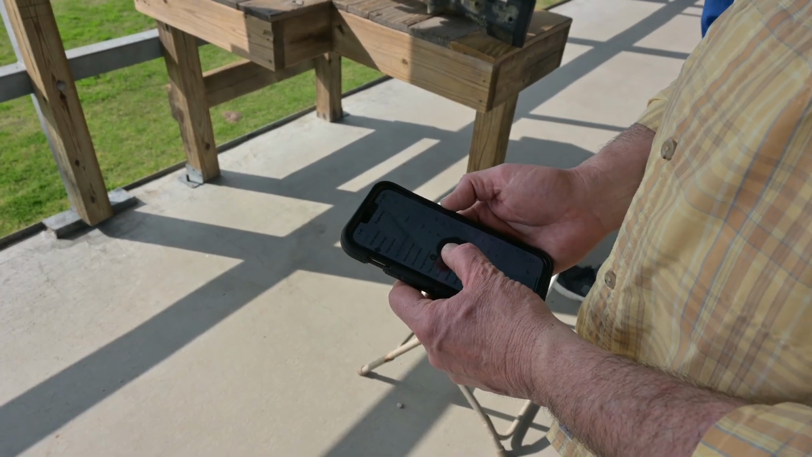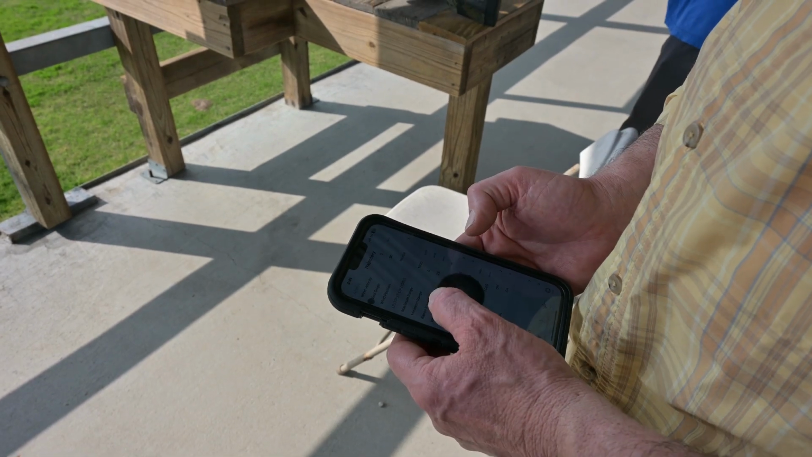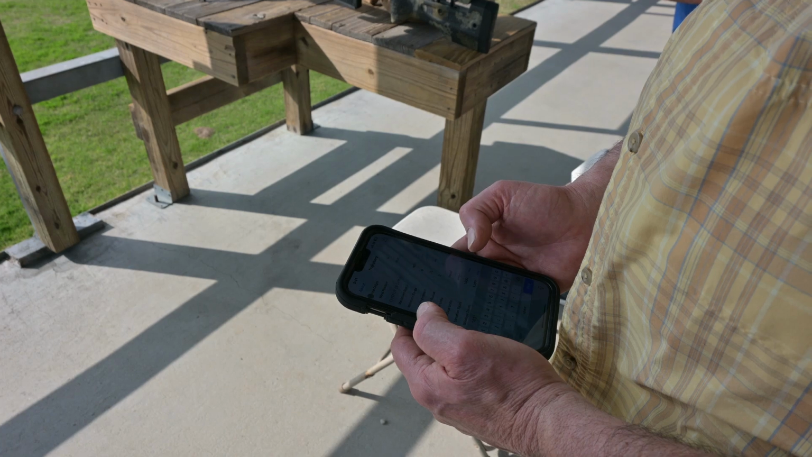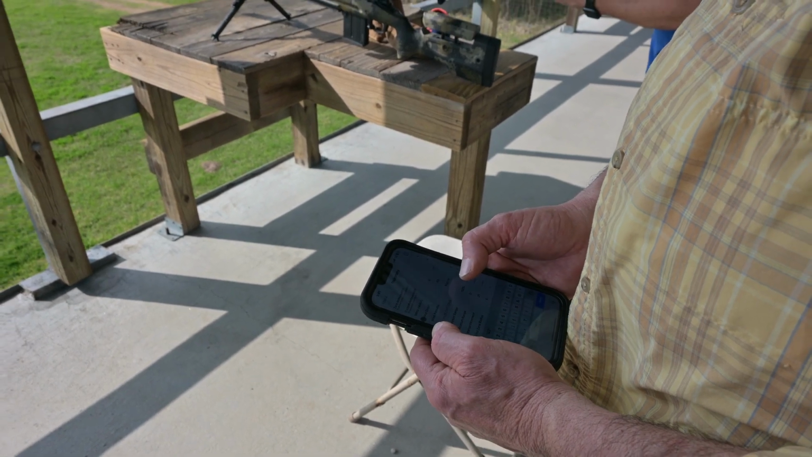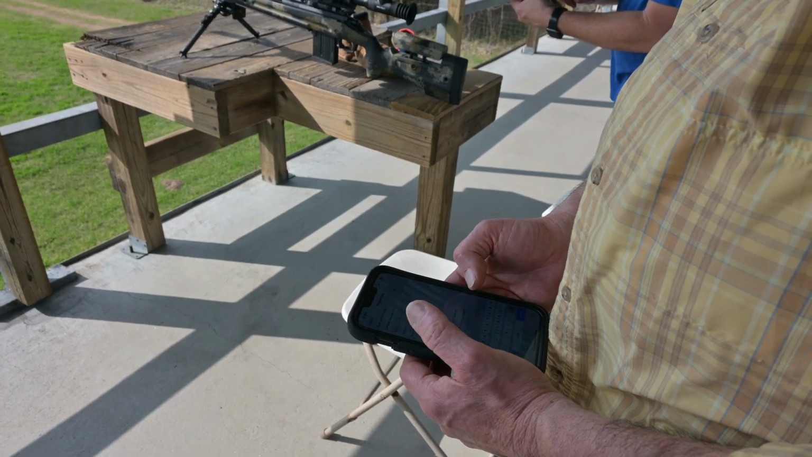You can set the direction your wind's coming from, and the ballistic calculator will calculate it. So it's calling that 43 degrees, 5 miles an hour.